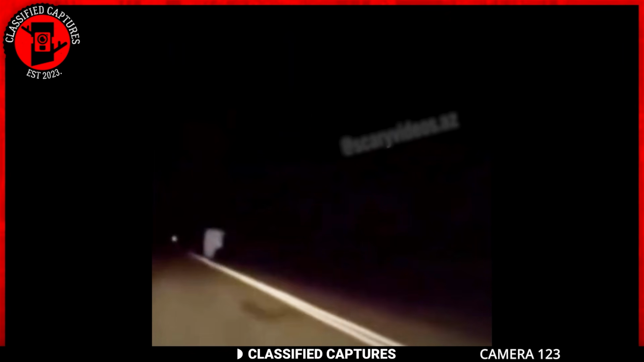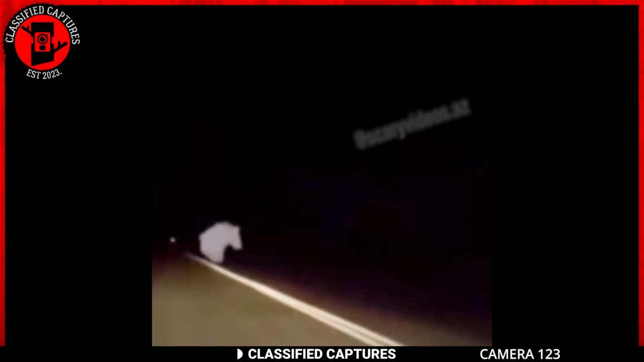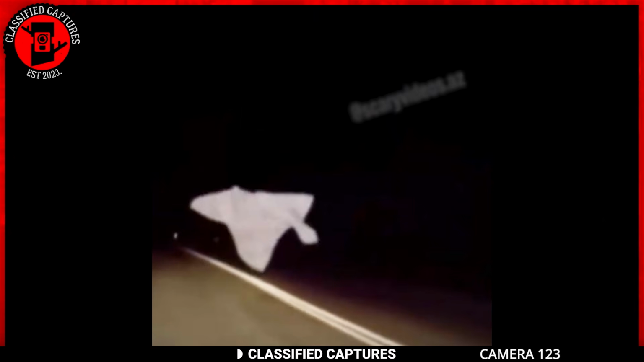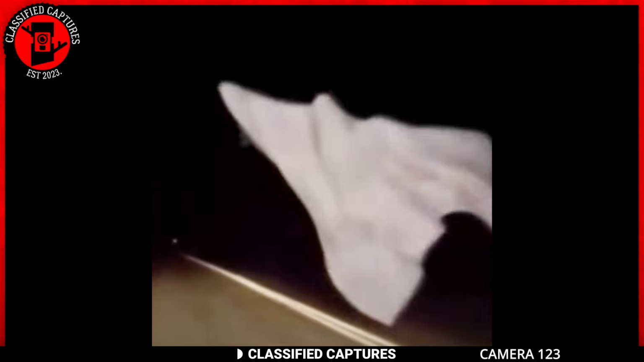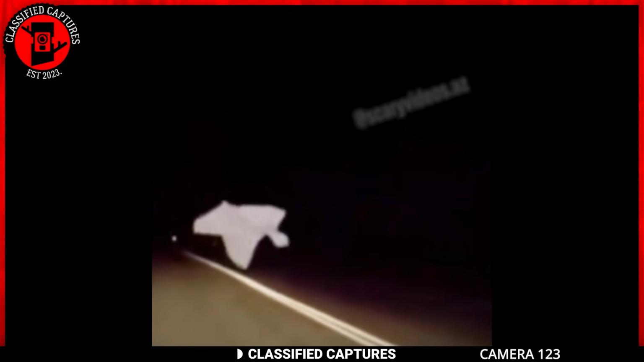The mystery of the floating cloth adds a mysterious yet unsettling element to what should have been an uneventful drive. The driver never met another car ahead, never received an explanation for what he saw. Some paranormal enthusiasts think it might be a ghost, but this is one that's considered a large pill to swallow by even enthusiasts like Aaron. But you guys have seen the clip, and what do you think?